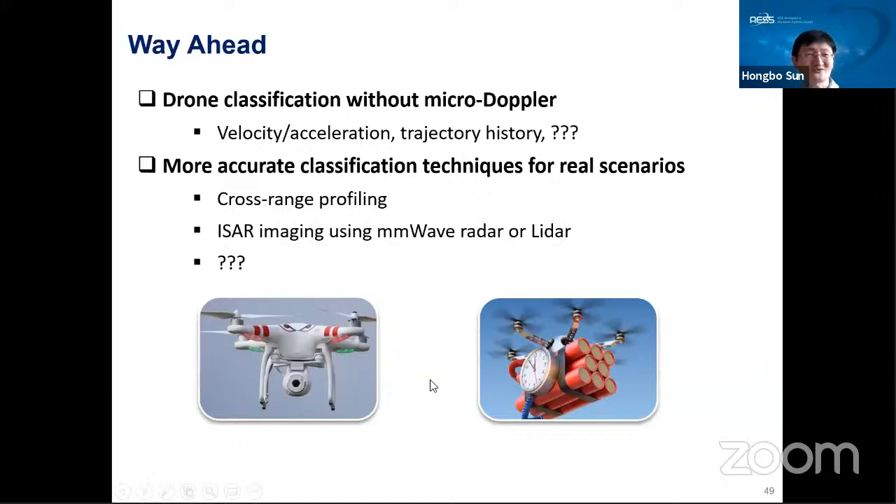So how to do more accurate classification of drones? Maybe we can consider some technology, for example, coarse-range profiling. This concept is something like inverse synthetic aperture radar. But of course, a drone is normally very small.